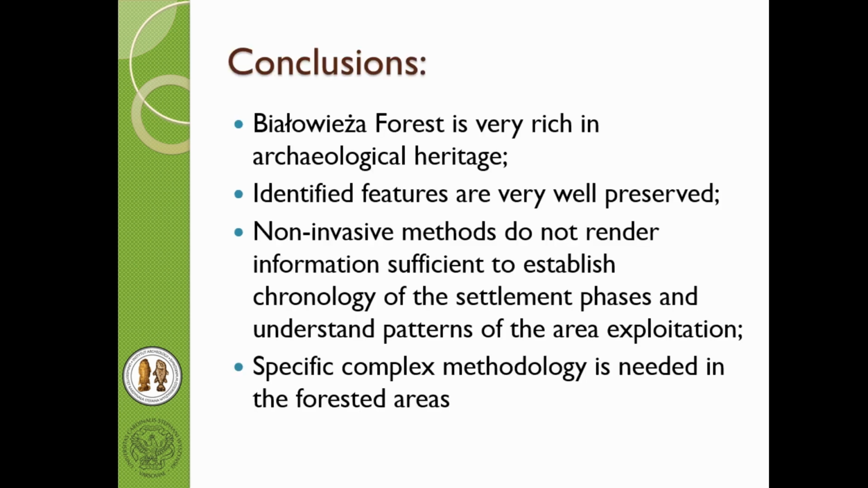And the conclusion. This is a very interesting area of interest, especially as, as I said, LiDAR gives totally new possibilities to make this investigation. This is the last year of our project, and I hope that next year at CAA I'll be able to show you some more final results.